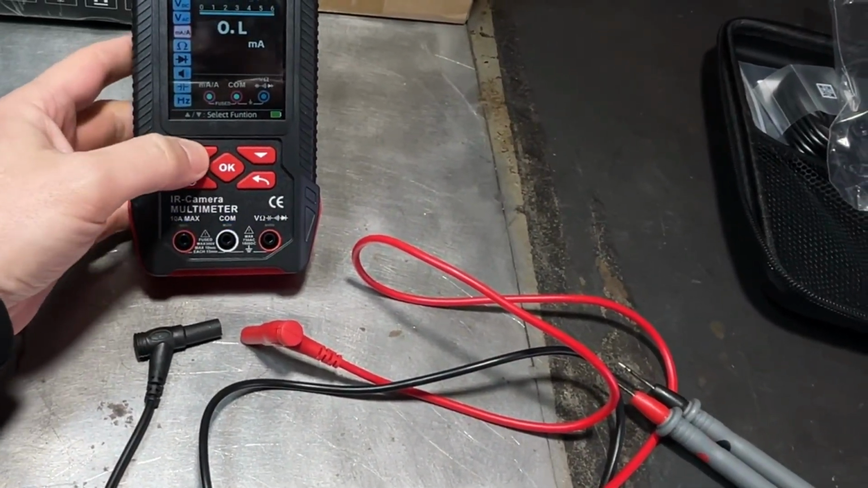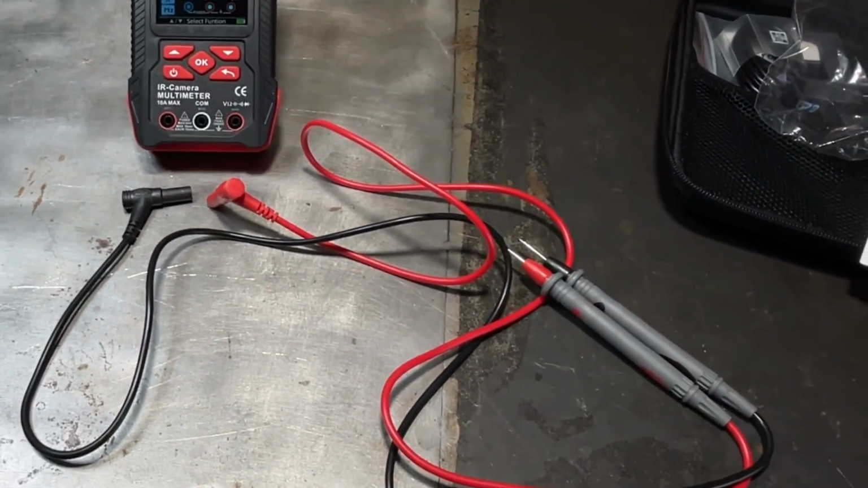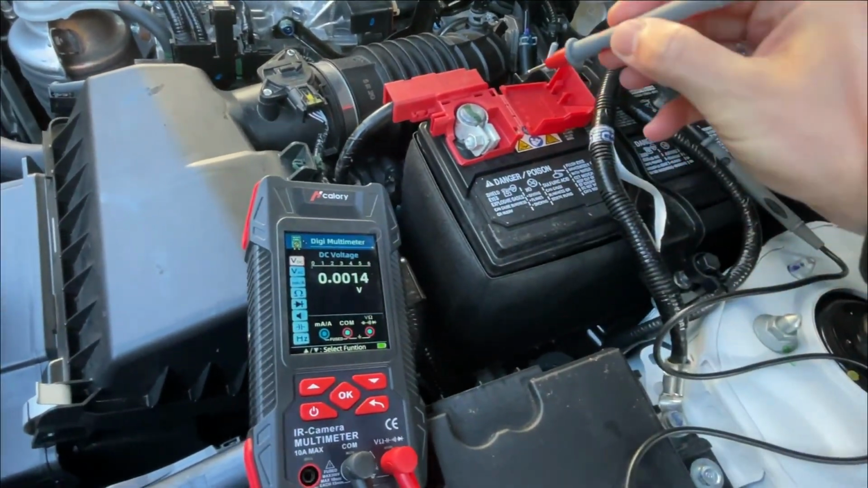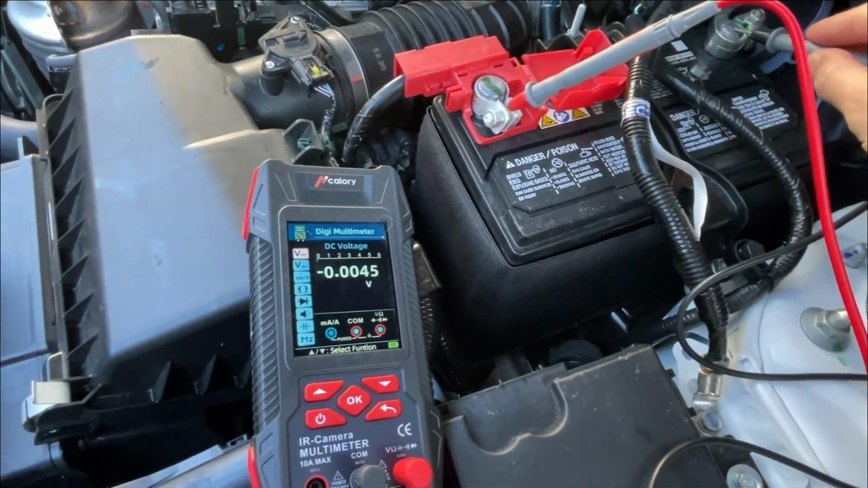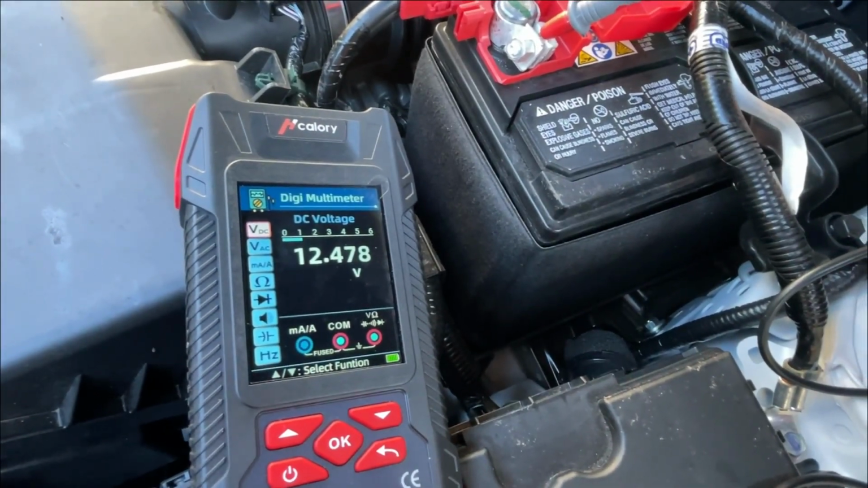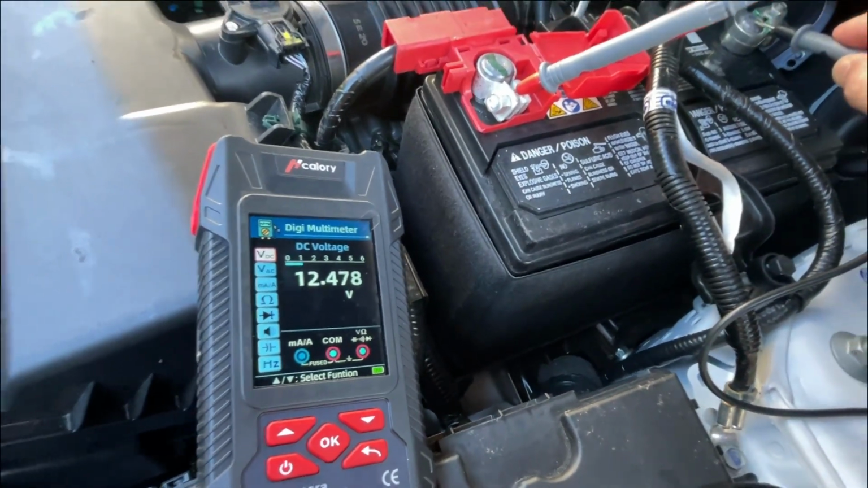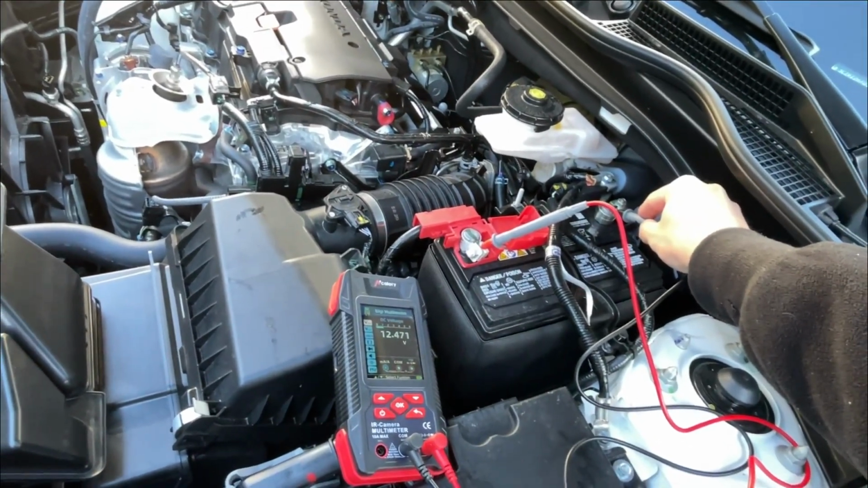So let's check the DC voltage here on the Honda HR-V. All right, so let's check the voltage here. A little bit of a lag, but nothing crazy. We got 12.47 volts on this brand new battery in this 2026 Honda HR-V.